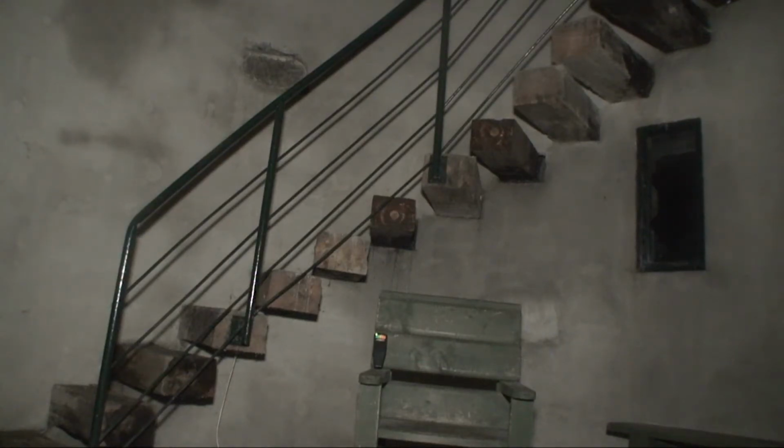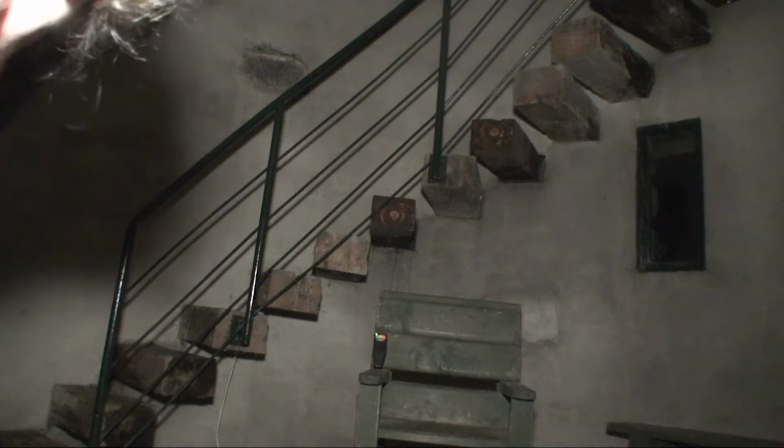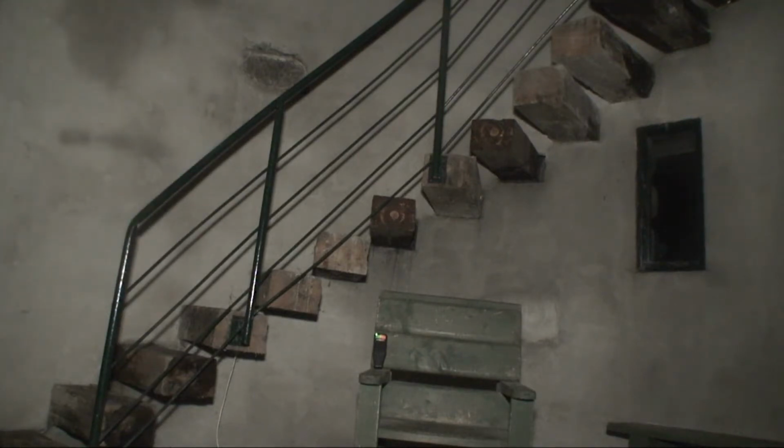I don't know why it's doing that. Oh, the camera can see that.